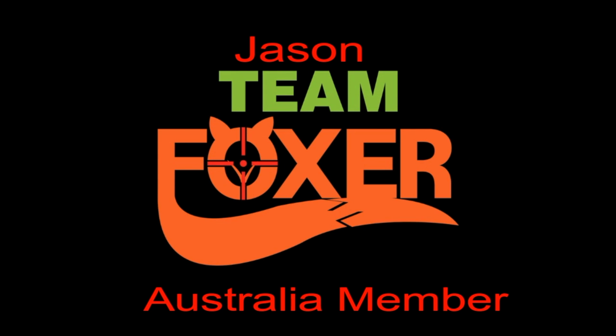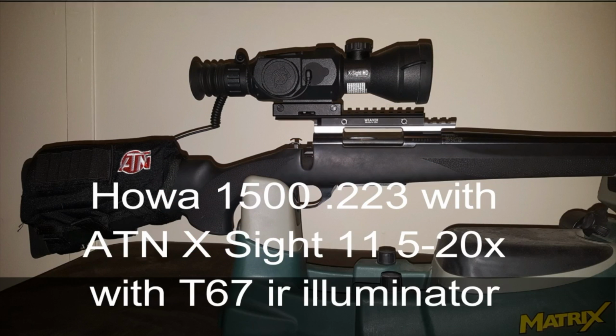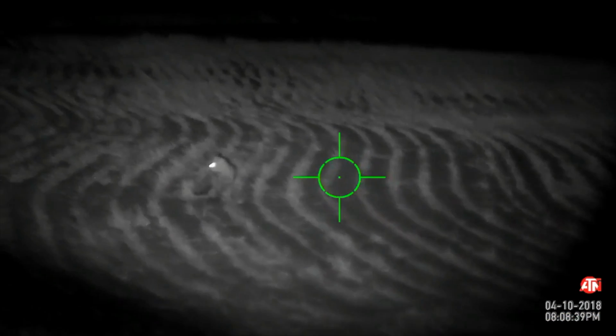But it's not just me that's had a decent time of it lately. Jason's also been getting stuck in with his Howler 1500 in 223 in New South Wales. Here's a couple he's had just off of his veranda.